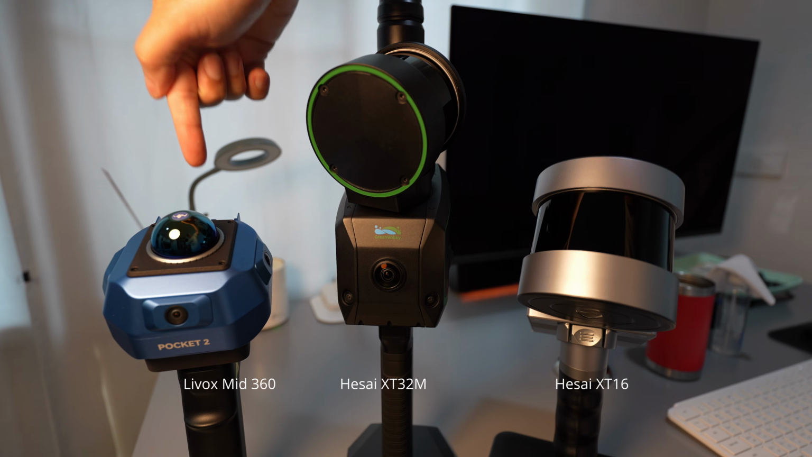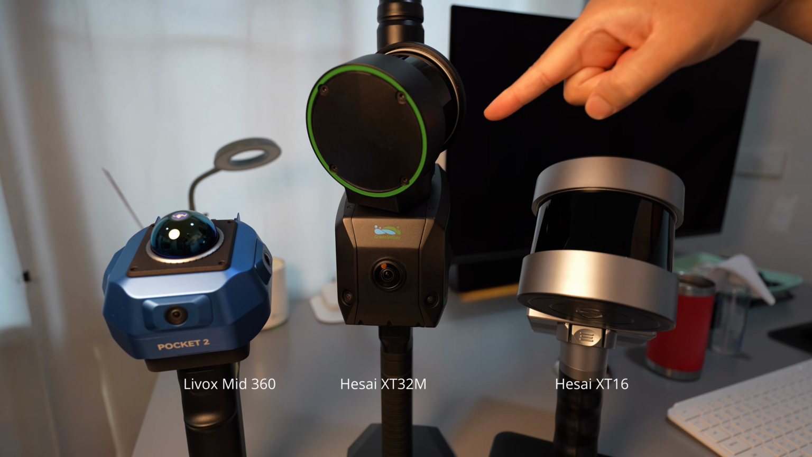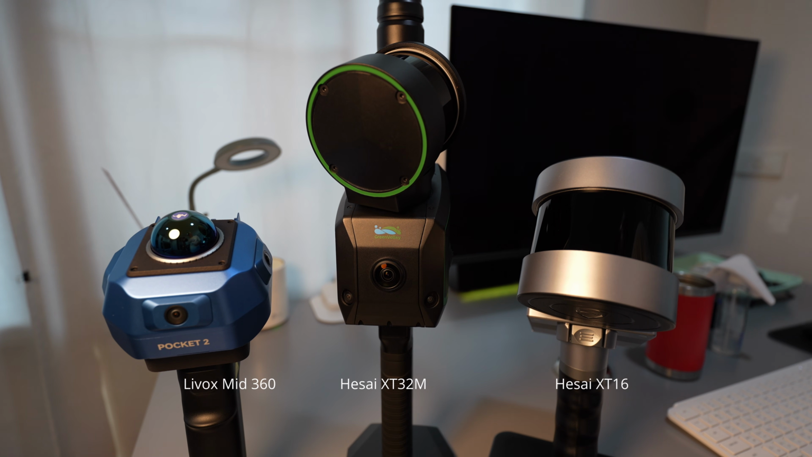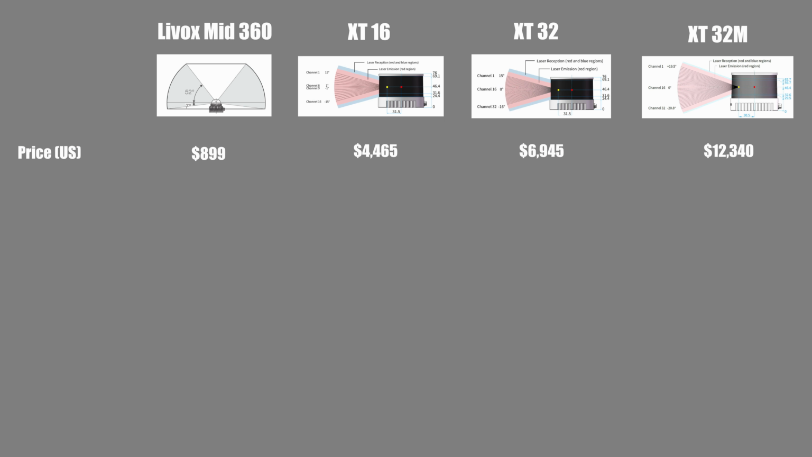Before we begin, I want to highlight the sensor differences. The LiGrip O2 runs on the Hesai XT32M, whereas the Pocket 2 and the SHARE S20 are built around Livox Mid 360 sensors. Looking at US retail sensor price, the XT32M is roughly 3 times the XT16 and 13 times the Livox 360. This figure reflects sensor pricing, not the complete scanner, but they are a solid reference for the scanner's overall cost.